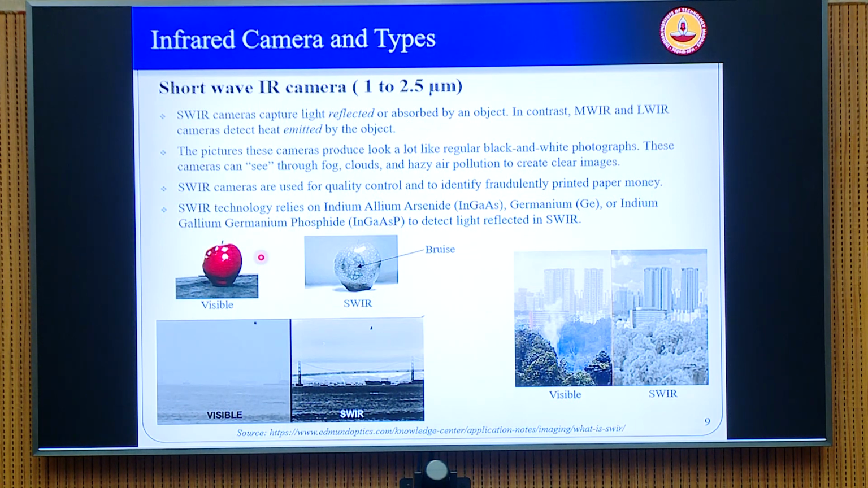They also look similar to your black and white photographs of visual images. Sometimes you even get confused whether these are IR images or optical images. But you can see the difference where the IR imaging works here. For example, let me start with the example on the right. This is a photograph of a city landscape where you have some smoke coming out, and you see through it. In the visible wavelength, the smoke absorbs the visible band, and because of the scattering also, you don't see clearly through this smoke or haze.